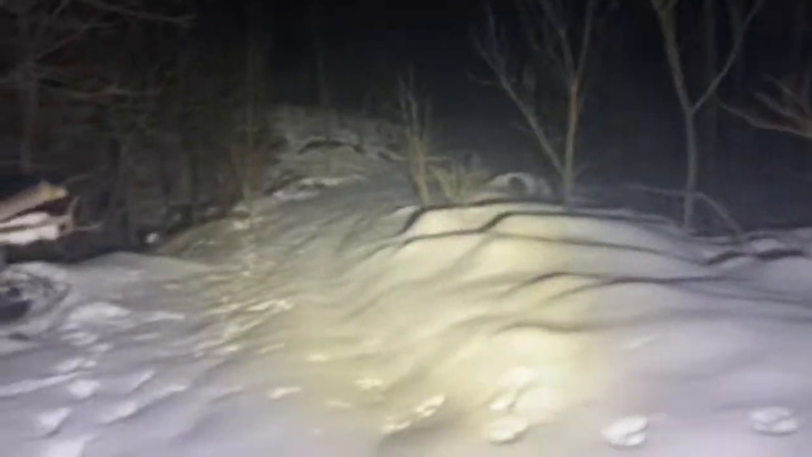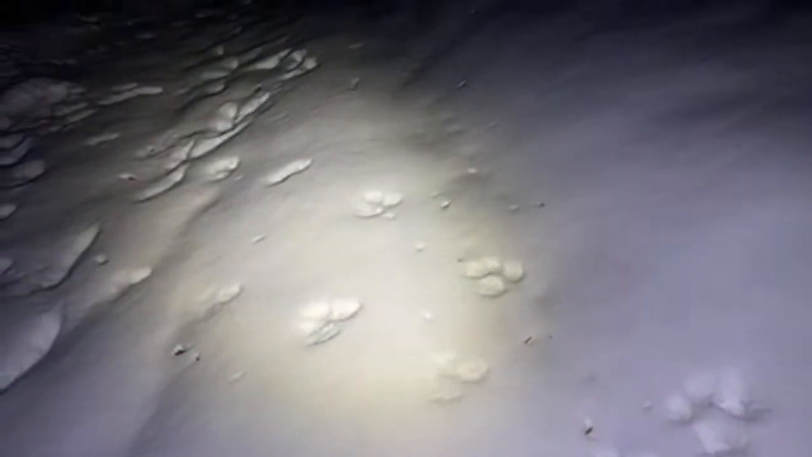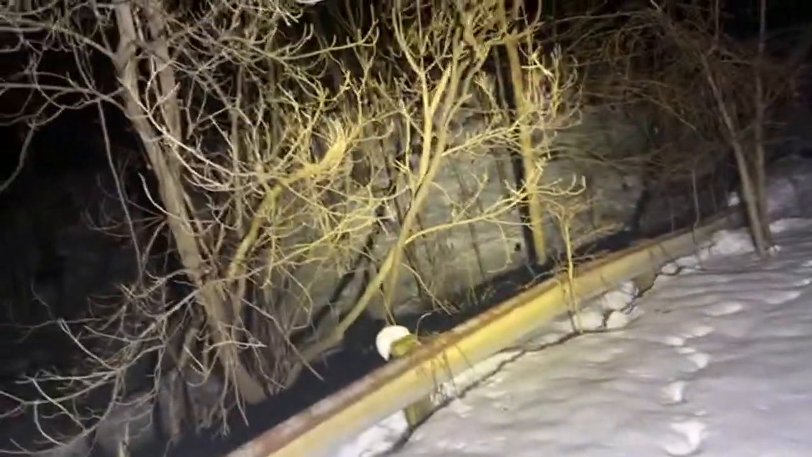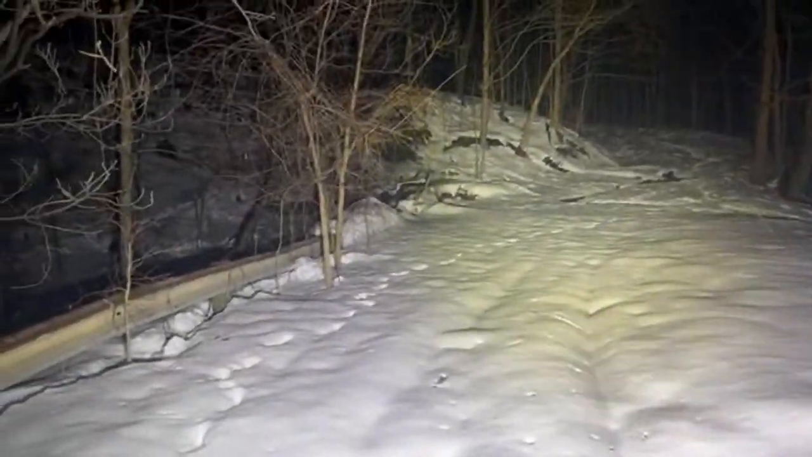It is wicked heavy natural gas smell. I got some kind of smaller critter tracks right here. I can't tell, it's just four feet and hops. I don't know if that might be a rabbit, but these ones are fairly fresh too, so something was hopping along here pretty recently. It's quite a workout going through this.